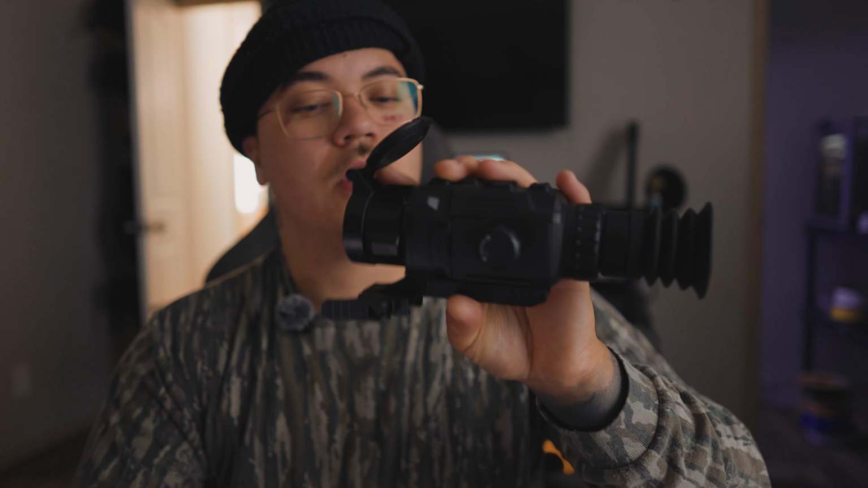Base magnification is 2.5 and digital zoom all the way to 20 times. Shot activated recording. This thing records whenever you shoot, 5 seconds before, or you can press the record button to hold it down and just record if you see something. It also records audio. The audio doesn't sound that bad. It's pretty good. 10 reticle options that you can select from with this unit. And on their website right now, they're advertising this for $895.